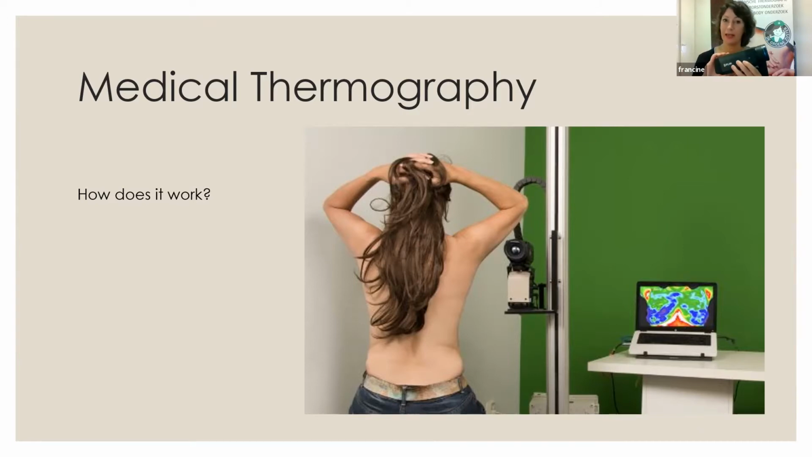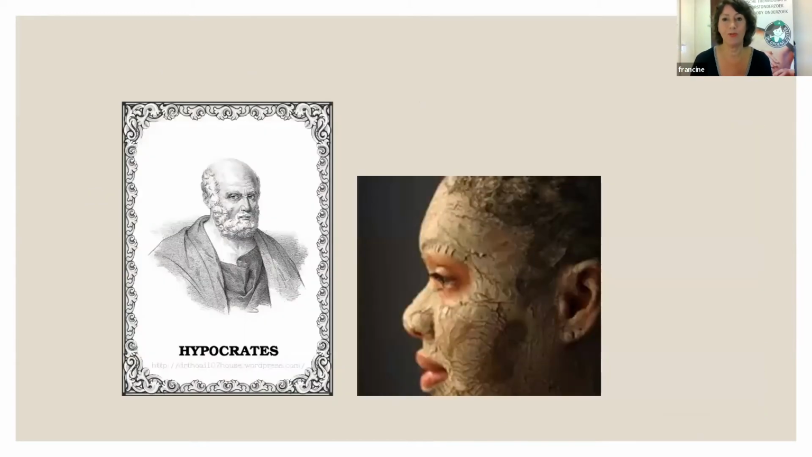This is a FLIR camera, which has the highest resolution of its kind. And we're not measuring the temperature, but we're capturing the emissivity coming from a living creature. So it's for humans, but also for animals.